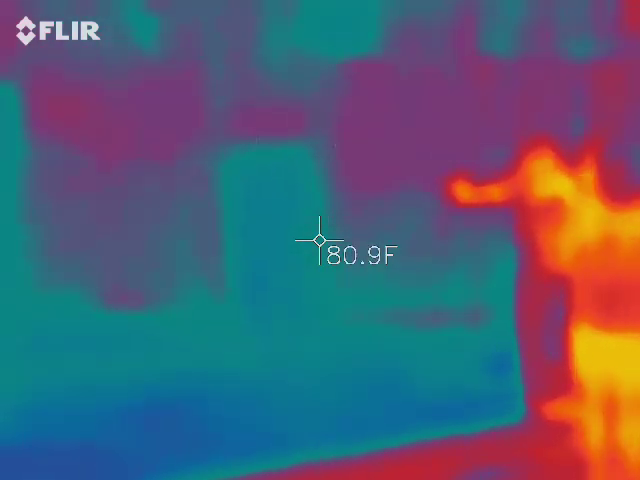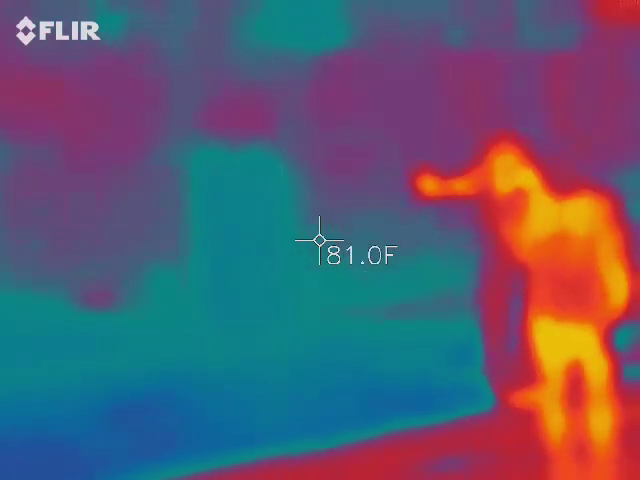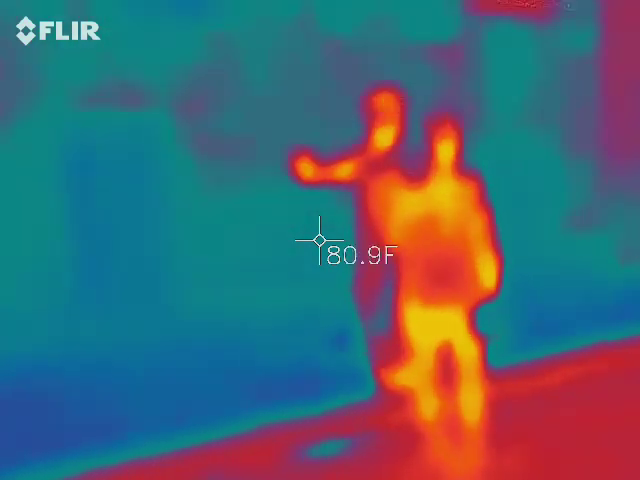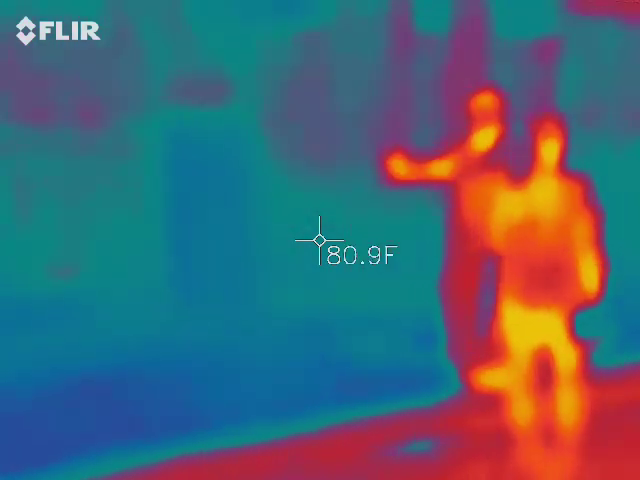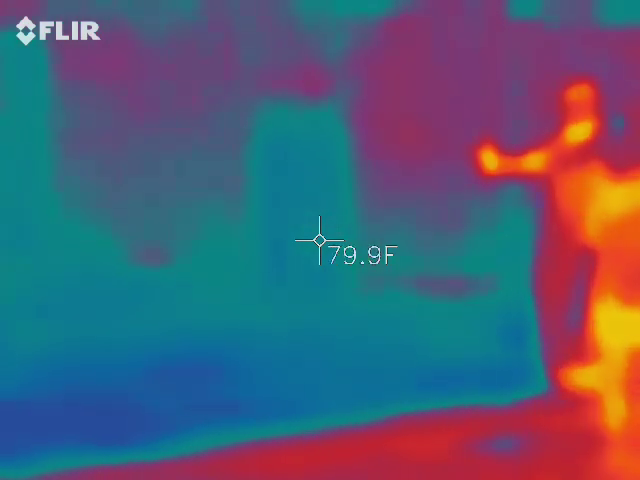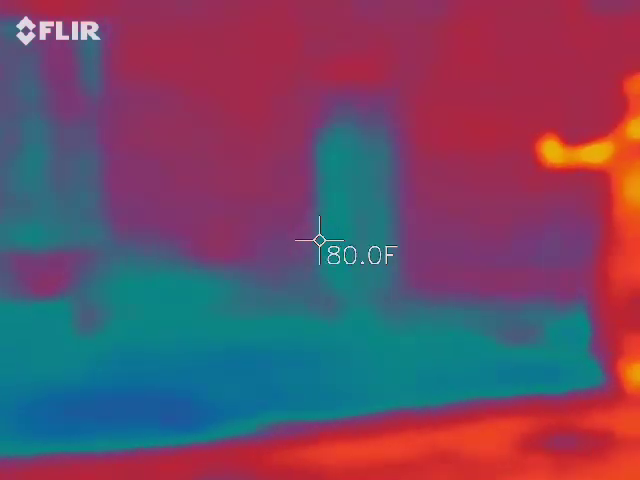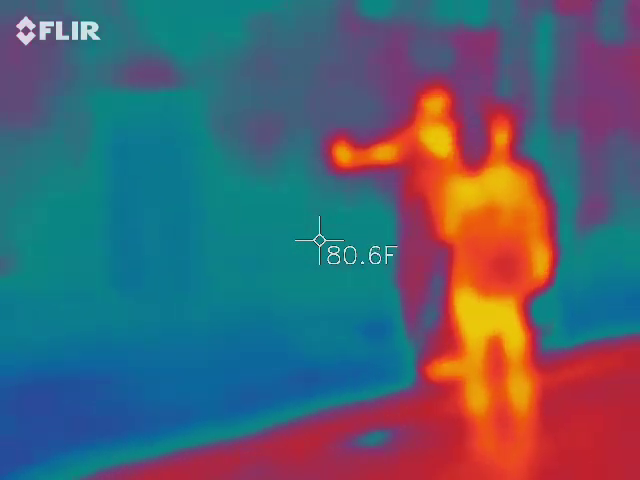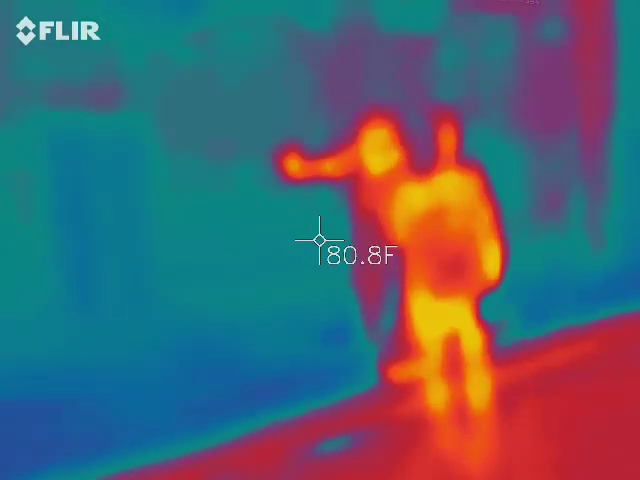How many people are touching the red barn? What is in the red barn?